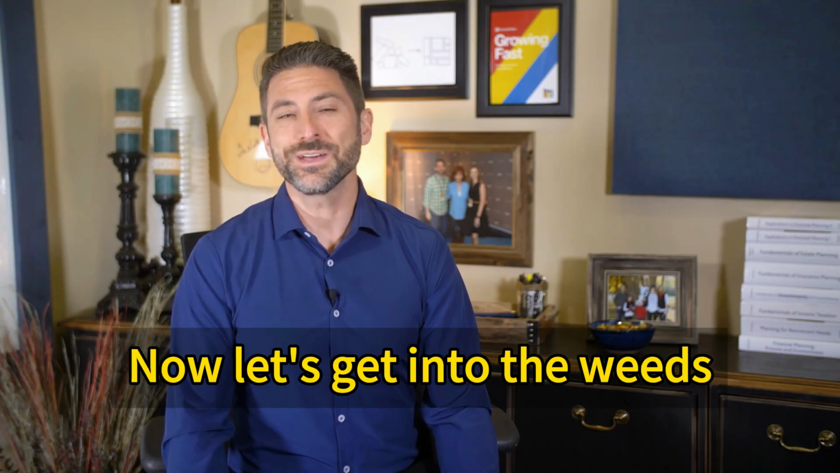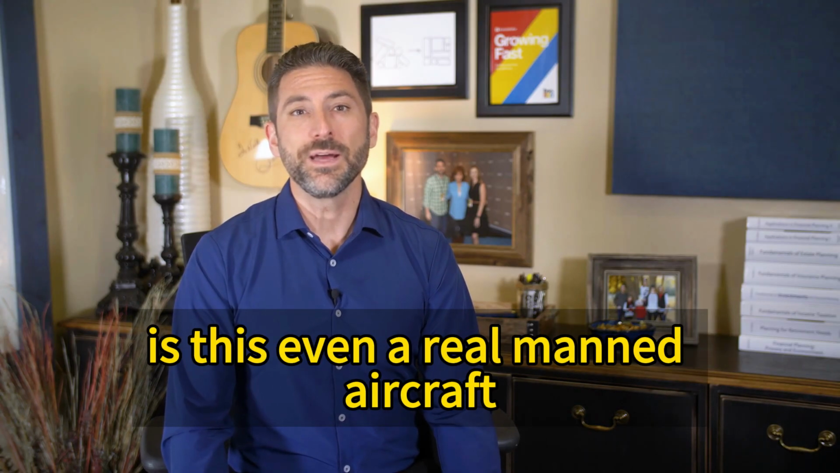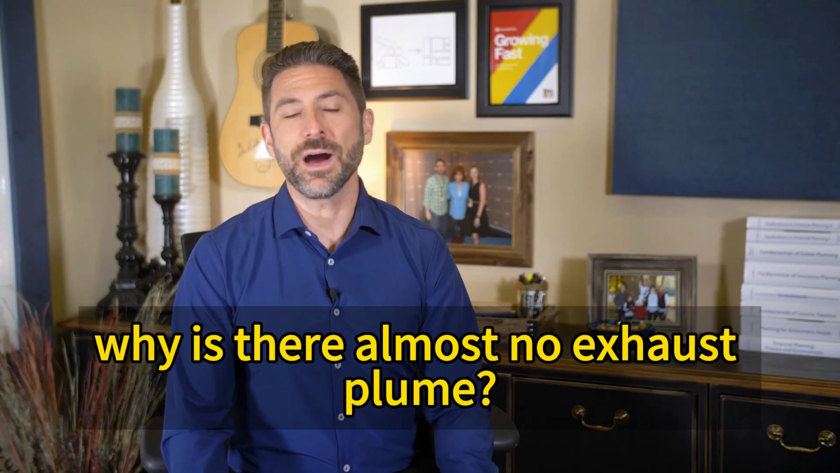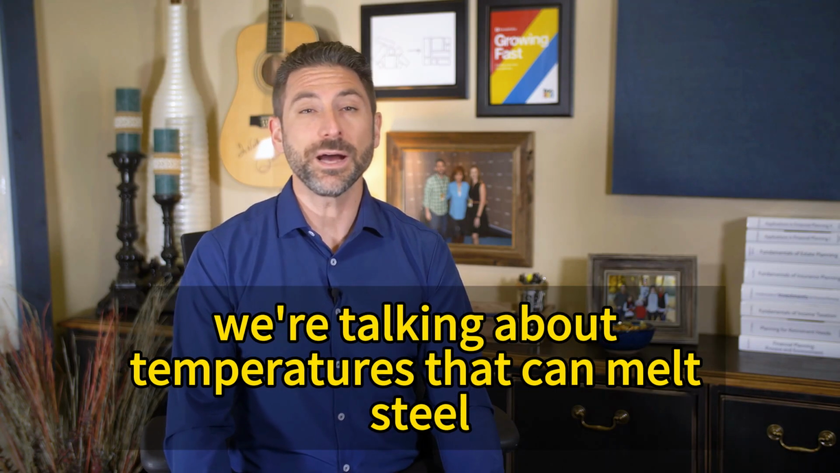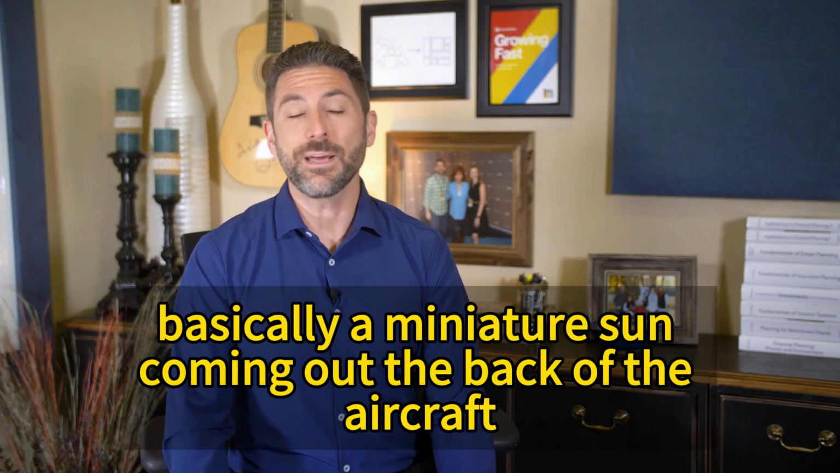Now let's get into the weeds, because this is where it gets really interesting. First question: is this even a real manned aircraft, or is it a giant RC drone? Because here's what jumps out immediately. If this is infrared, why is there almost no exhaust plume? You and I both know that a fighter jet's engine plume hits well over 1,000 degrees Celsius. We're talking about temperatures that can melt steel, basically a miniature sun coming out the back of the aircraft.